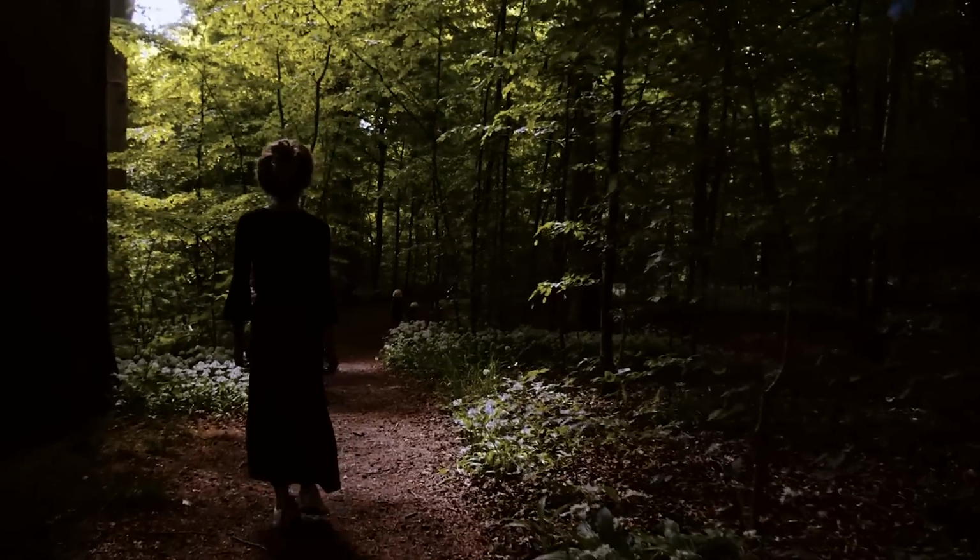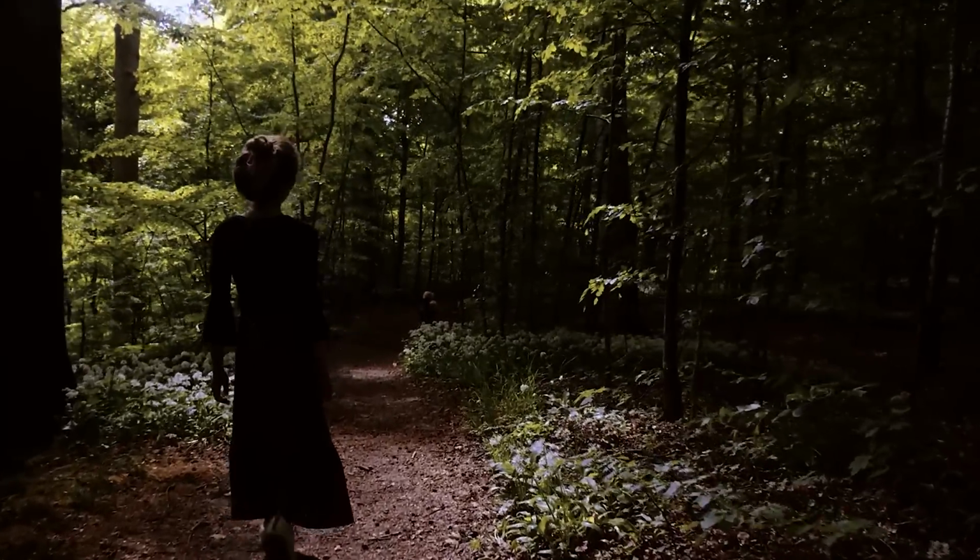A 15-year-old girl claimed to have been attacked by this creature, although the details of the incident are unclear. Her father recounted the horrific tale of how the creature tried to hold her and cover her face with mud, but when it couldn't, it viciously attacked her.